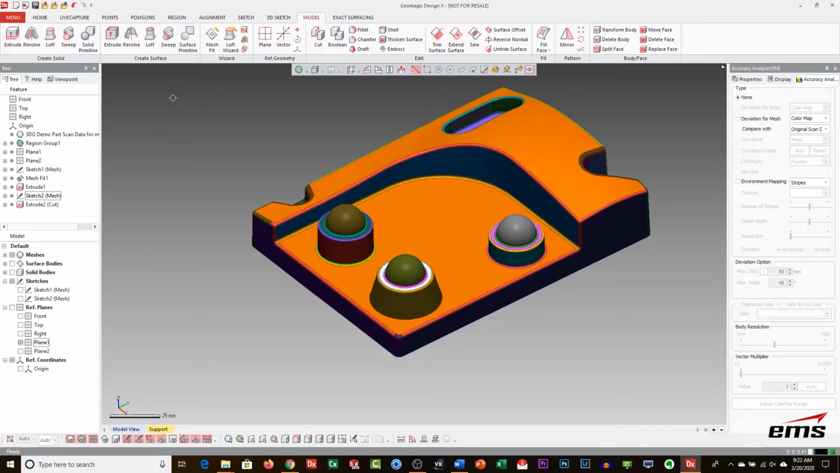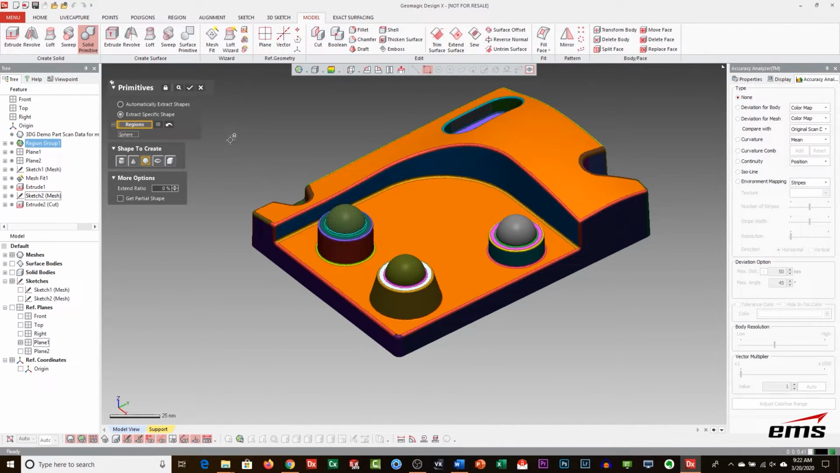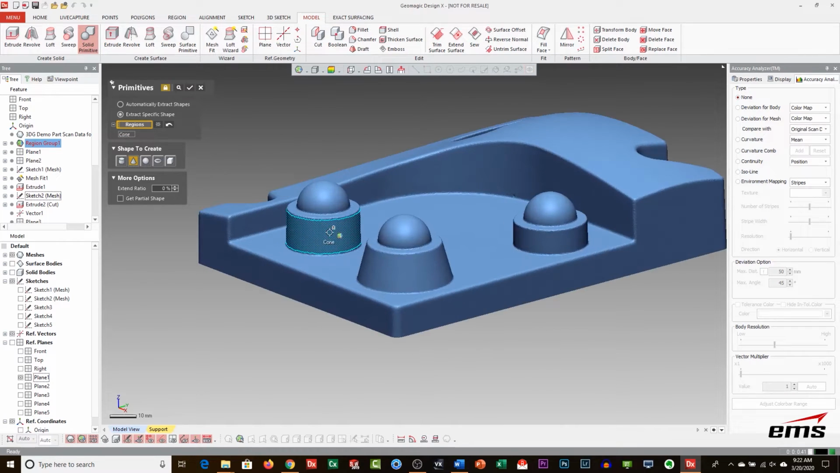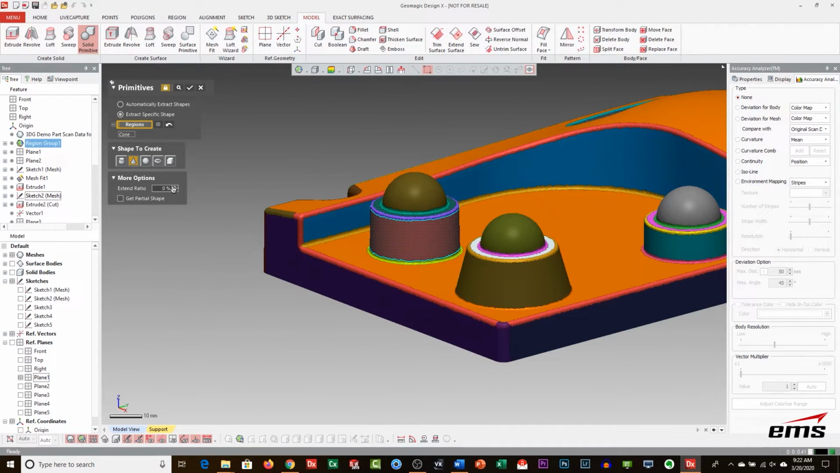I'll hide the solid body for a minute. So similar, we have this primitive tool, and we can automatically extract shapes. So again, just a lot of depth of the product, or we can extract a specific shape. Let's start with the spheres. And one nice thing is I can lock this tool so that it stays open, so I can just keep picking things and working. So I use that quite a bit. Now we want to do the cones, and we're going to want to extend them out like we did before.